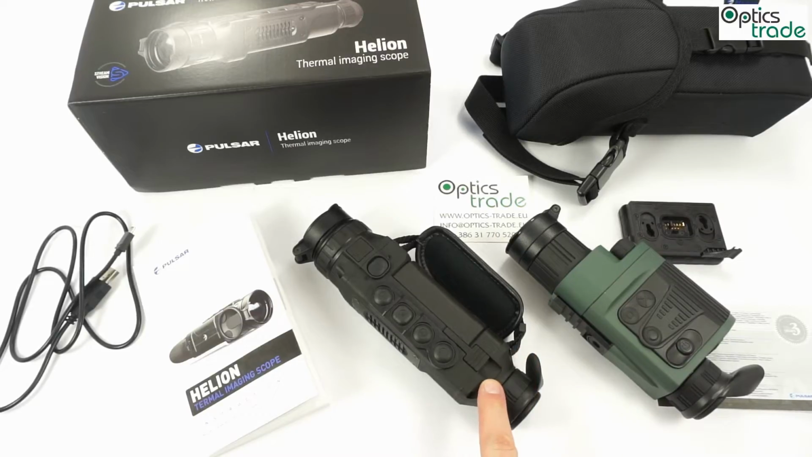The image is also a little bit better because even though the screen has the same pixel count, in this one you have an AMOLED screen, in this one OLED. So small, subtle refinements, but you have a better image quality at the end. Well, apart from the sensor sizes and pixel counts, a lot of other things did change.